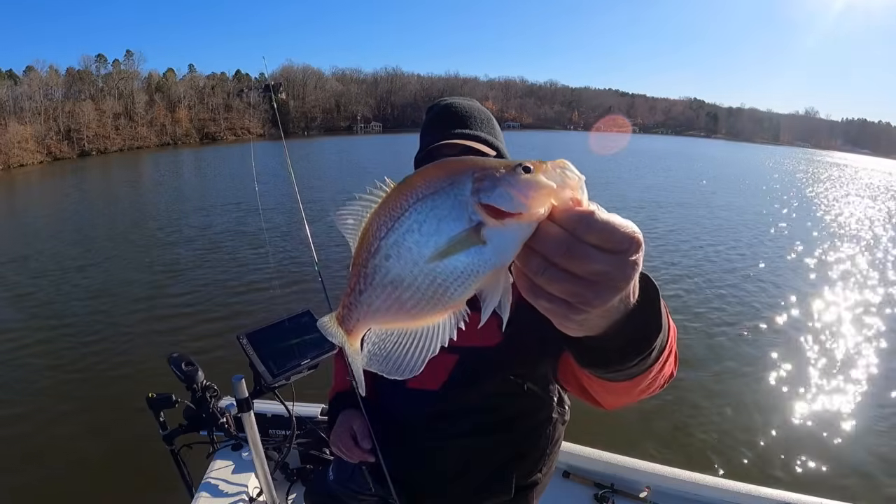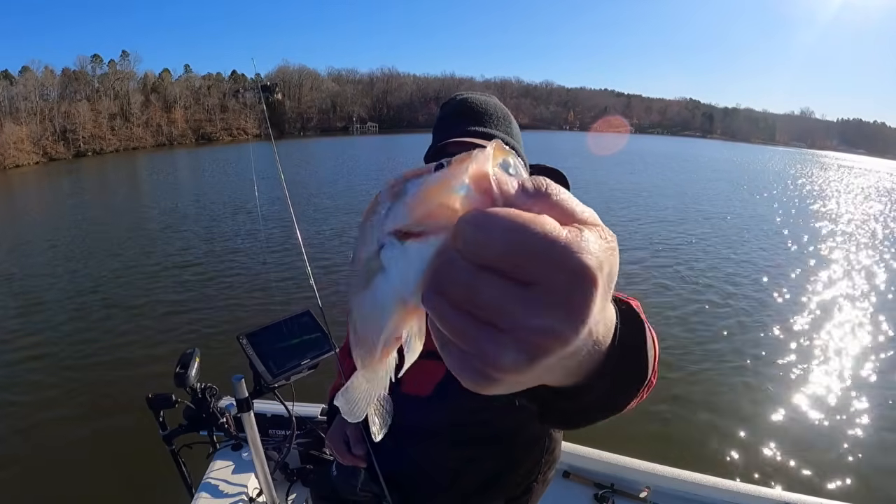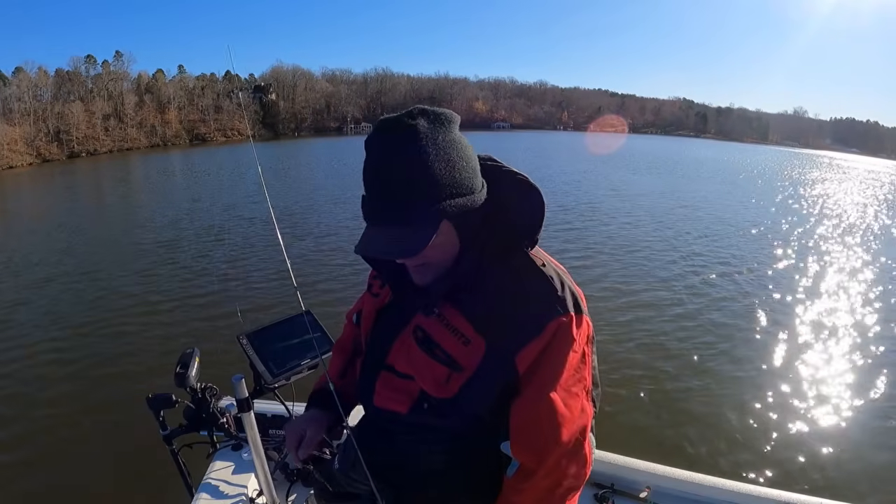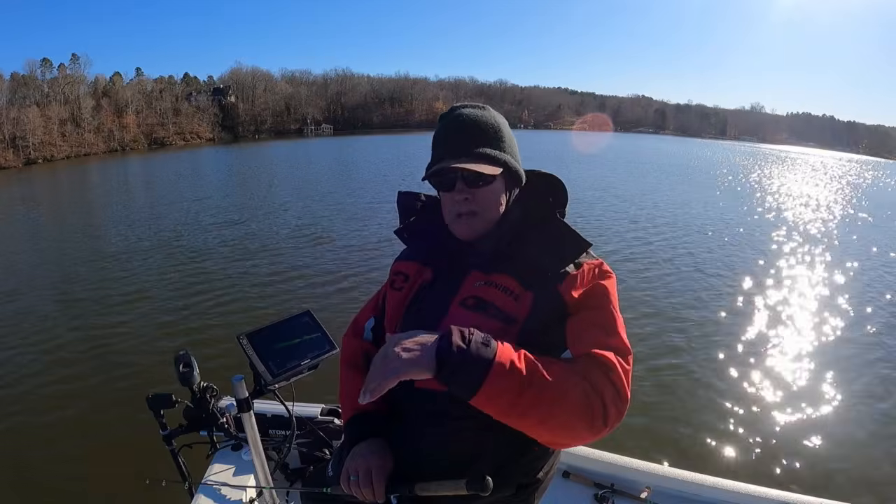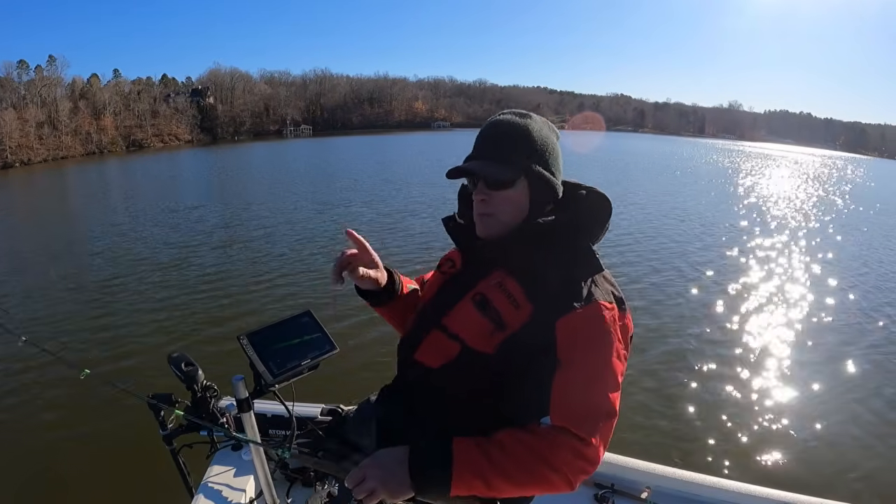Yeah, I just popped it right off the bottom. That's the best fish we've caught today so far. Boom. Yes, sir. Love it when a plan comes together. It hit the bottom and I started swimming and let it sink and I just snapped it like this, shot up off the bottom. Boom.